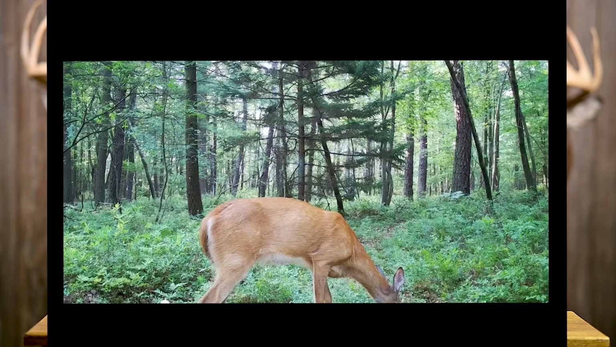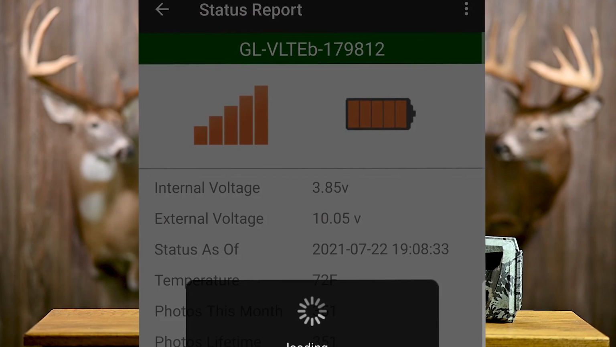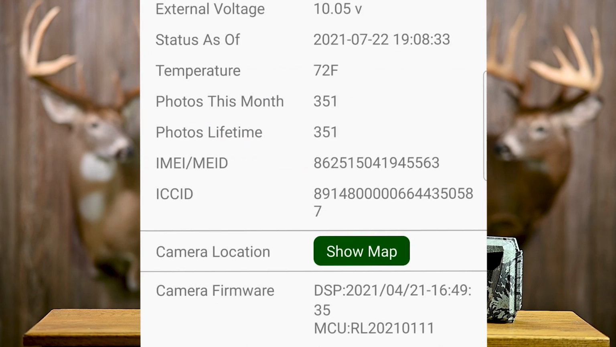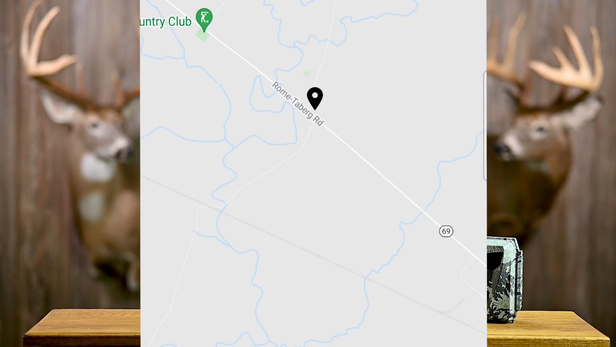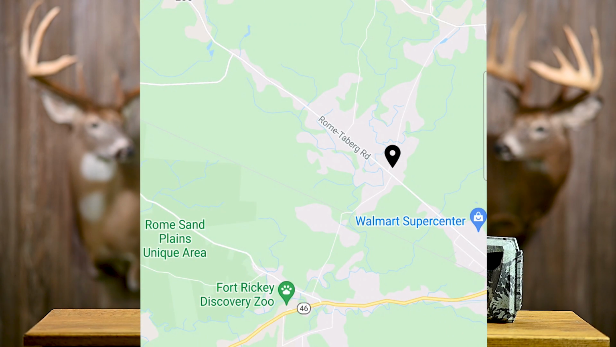It's just unbelievable. Another great feature about this cam is if you come up here to your app and click on your camera name, which I didn't name yet, and you click show map, it's going to open up a map and show you exactly where the camera is located. And that is just awesome because you're putting something out that's pretty expensive in the woods, and if that thing gets up and walks away, you're going to know where it is. Even if they take the batteries out and turn the camera off, you'll still be able to find the GPS coordinates on that.